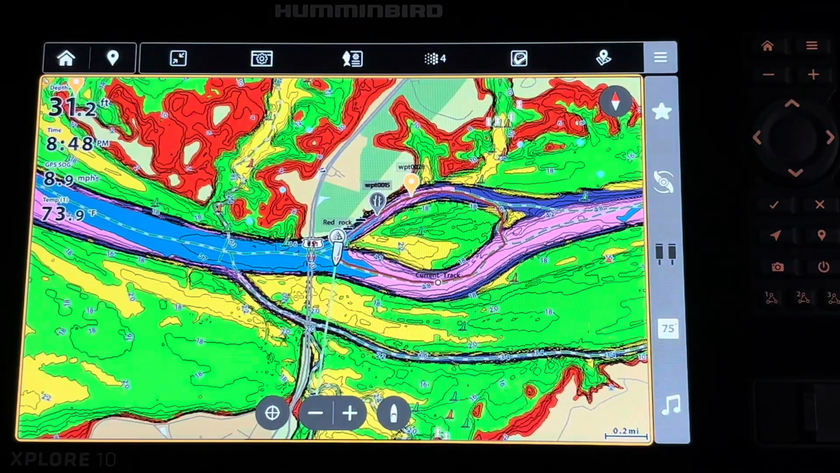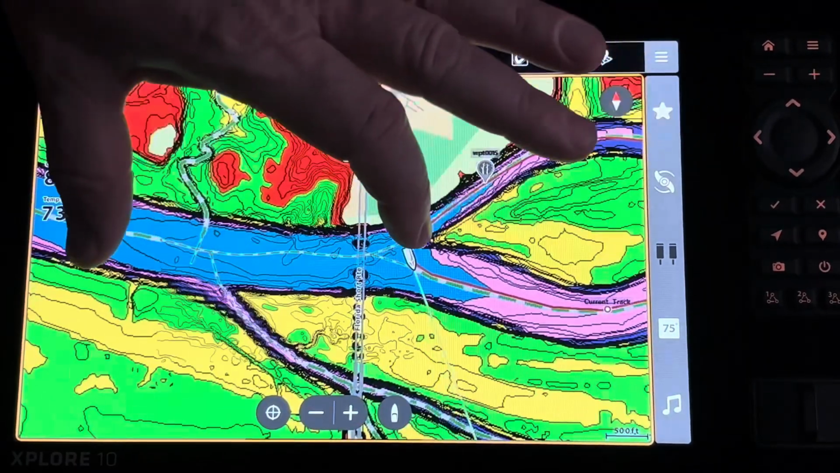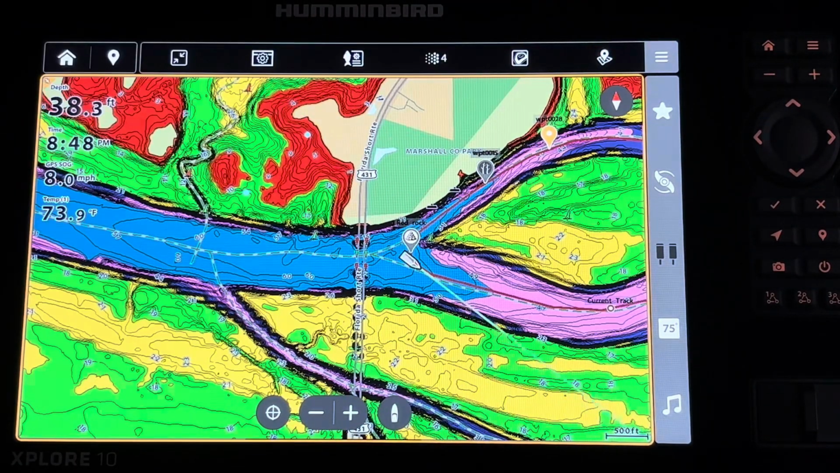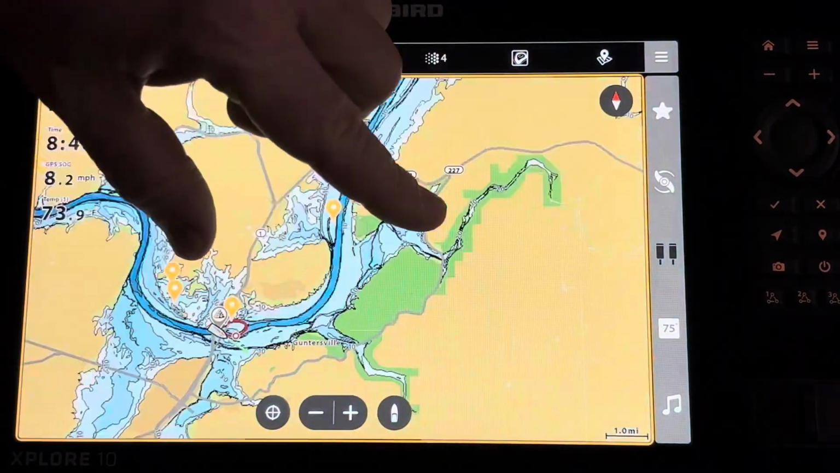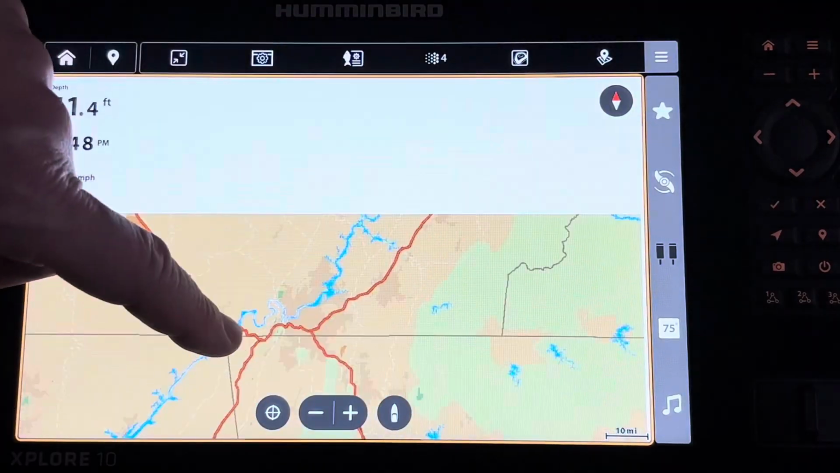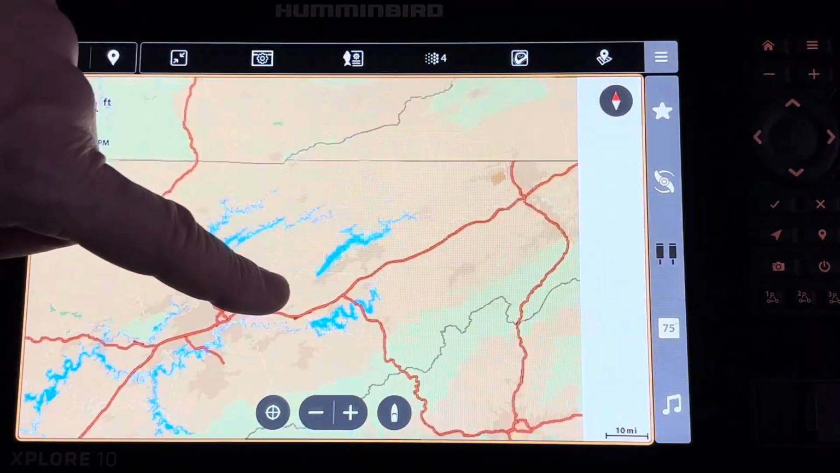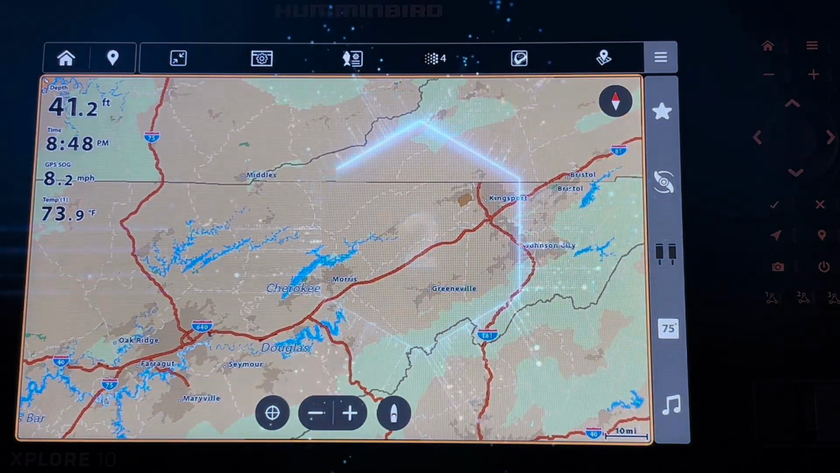and I now want to start navigating on the map, if I start expanding it out, you can see that it responds immediately. If I wanted to zoom out and find, let's say, a different lake, I can start scanning around. You can see that the maps process super quickly, which is awesome.